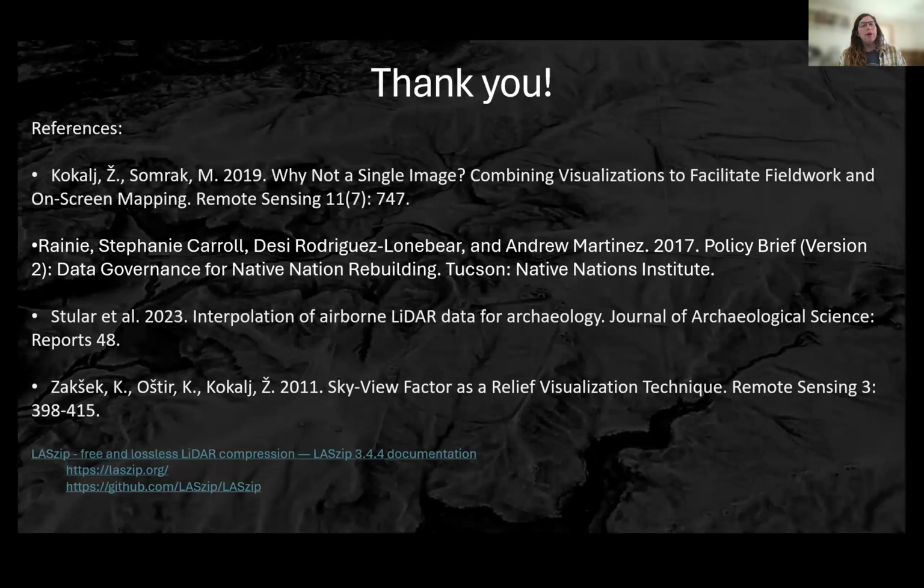As far as the second part of that question, it's a double-edged sword, because LiDAR is considered non-destructive and relatively non-invasive. You are not physically altering the landscape in any way.